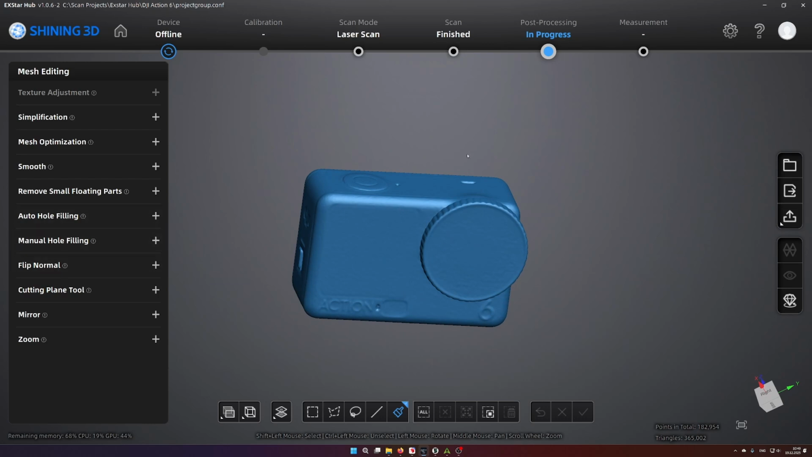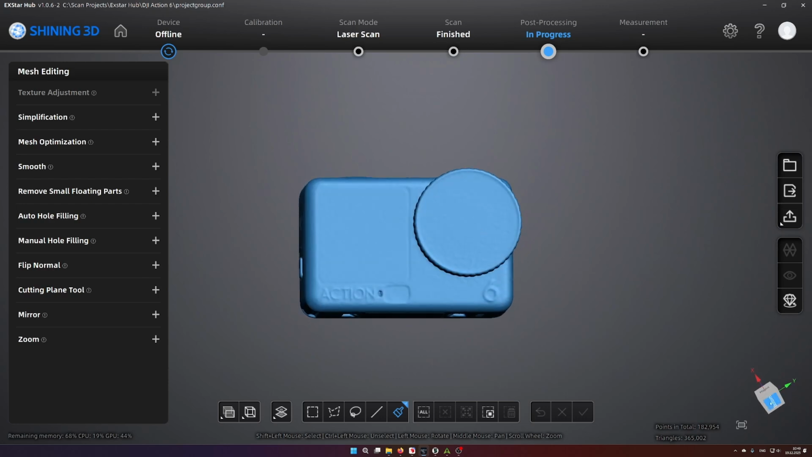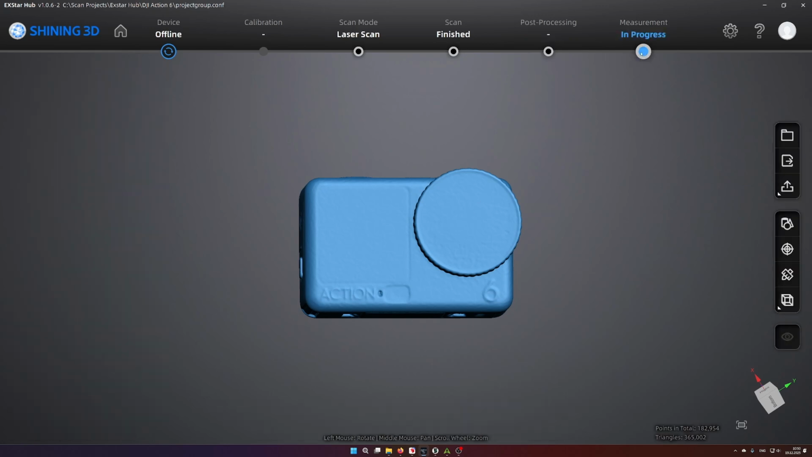What's actually more interesting for me is alignment of the scan. It's quite nice that the Exstar software actually has a proper alignment functionality within the software. In the post-processing, you don't find alignment. You have to keep this in mind. You find the alignment function under measurement, since it uses the measurements to align. This may be a bit counterintuitive, but that's how it works.